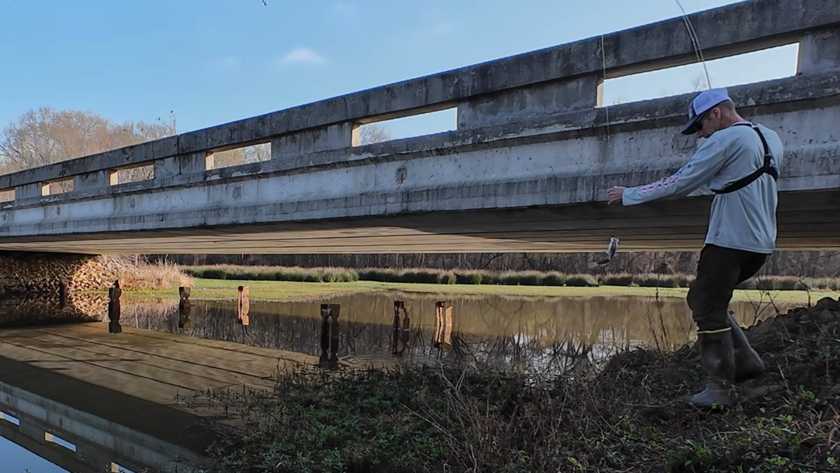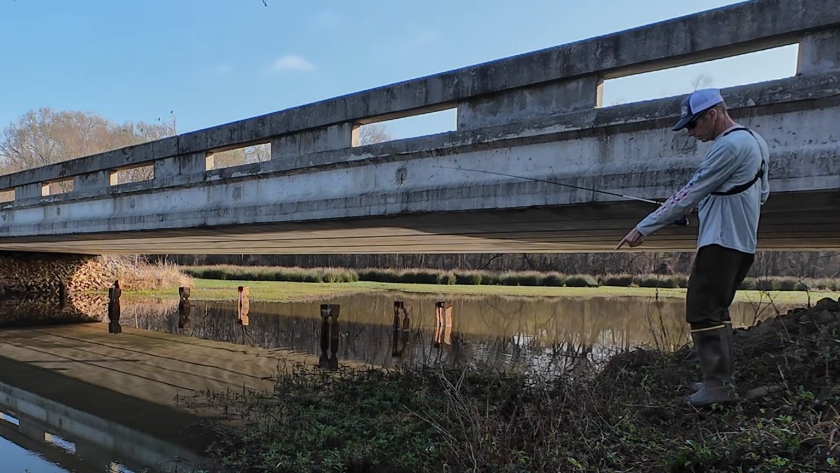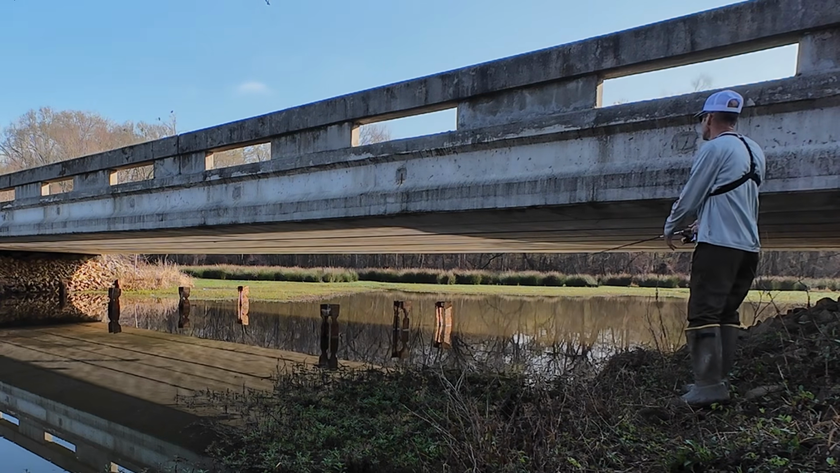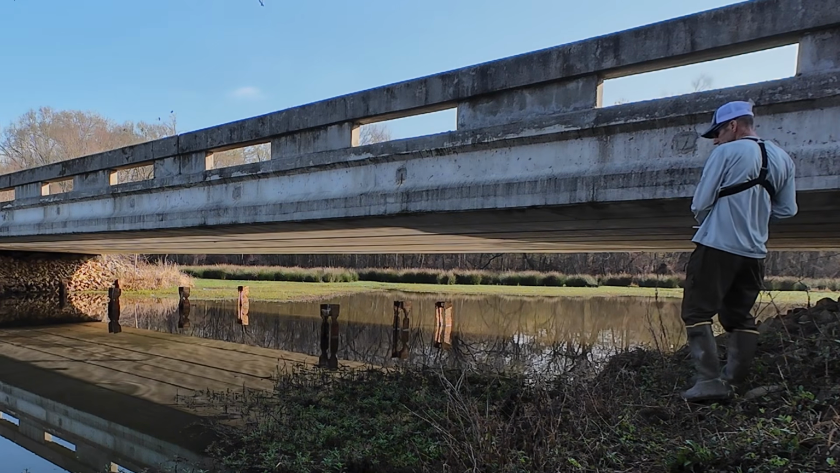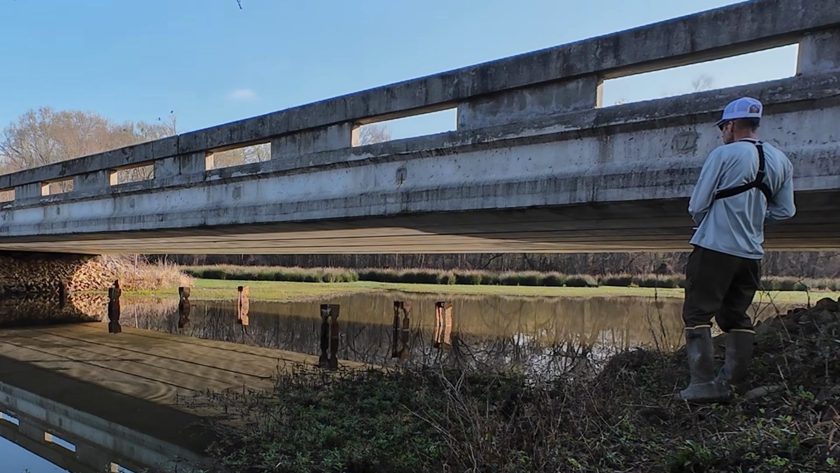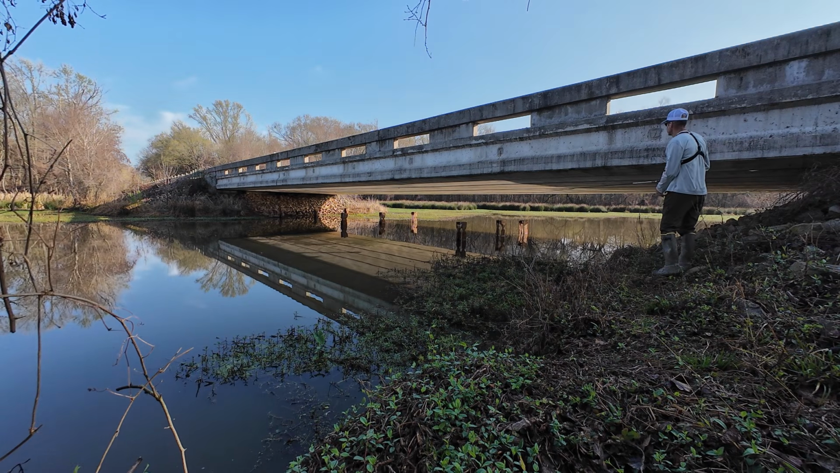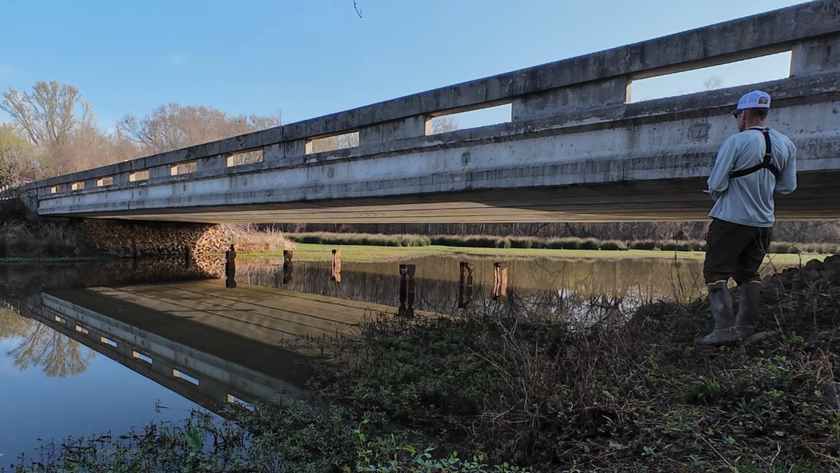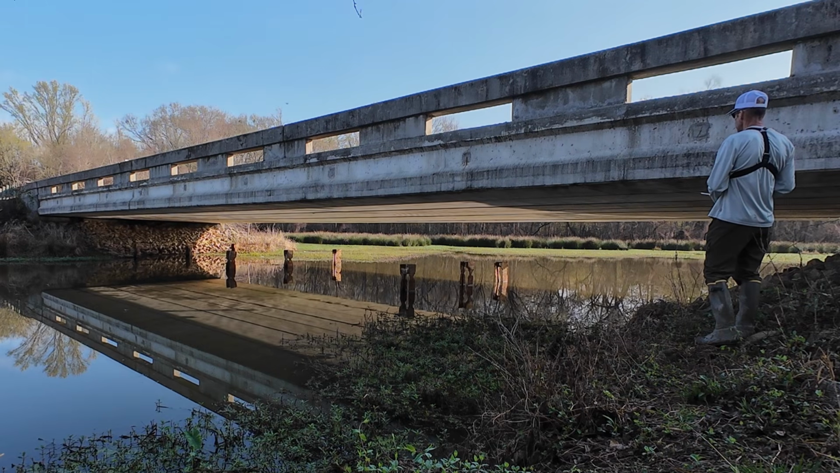A little guy. Oh, quick release. Cormorant had a hold of him. They'd come up from underneath him and grab a hold of him. He got loose. Oh, I had another bite. I'm just letting that little jig go to the bottom and hopping it back pretty slow as I can.